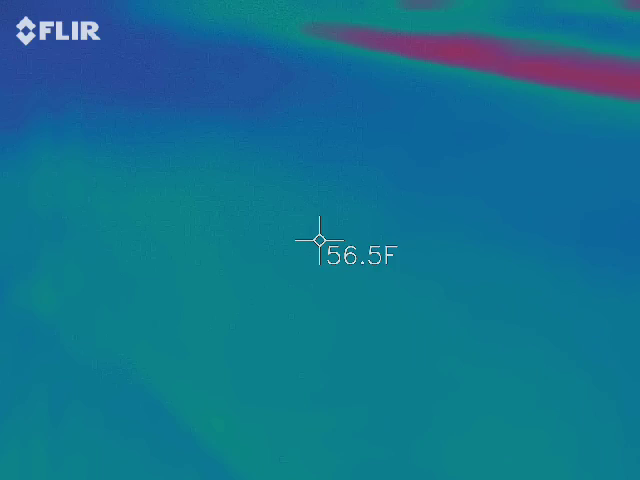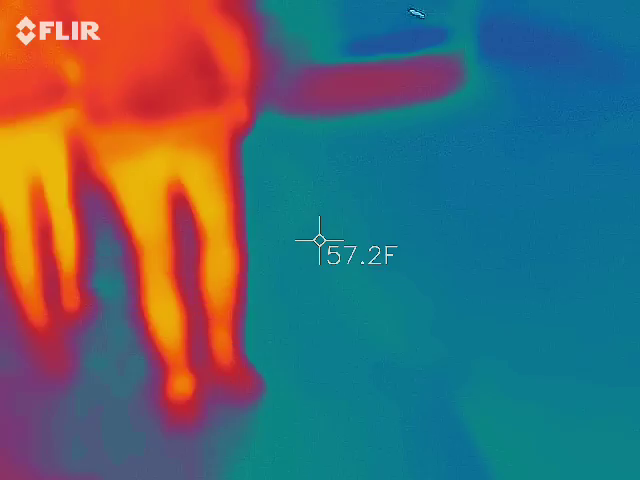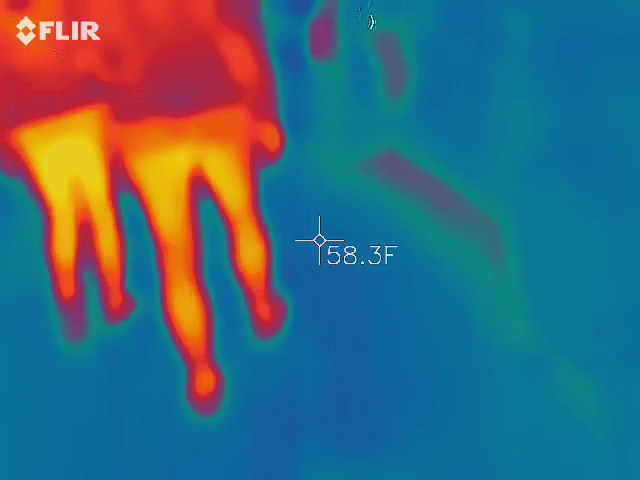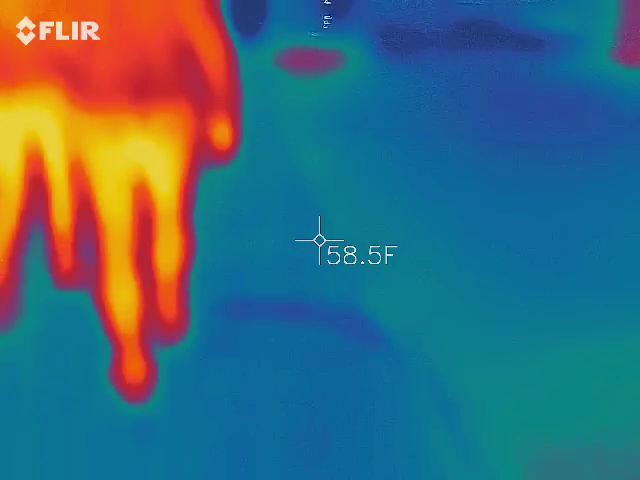Do we need a mask or no? You just have to tell me when to do it, because I don't know when I'm supposed to tell that, because I'm not going to know.